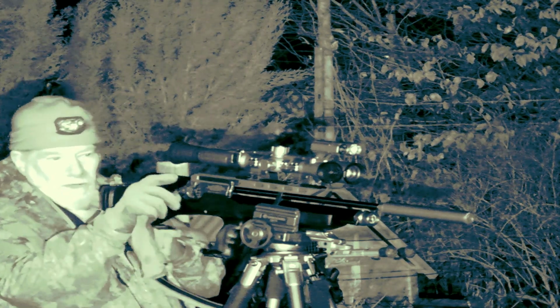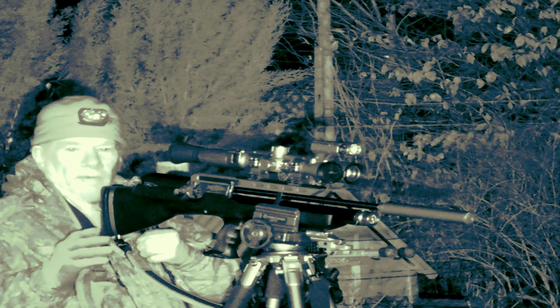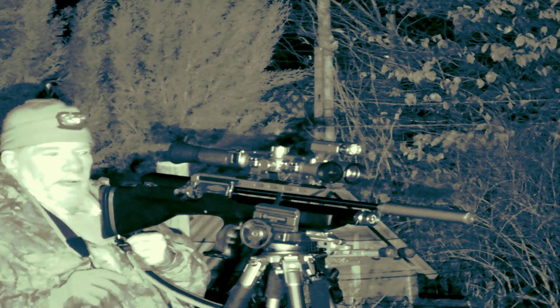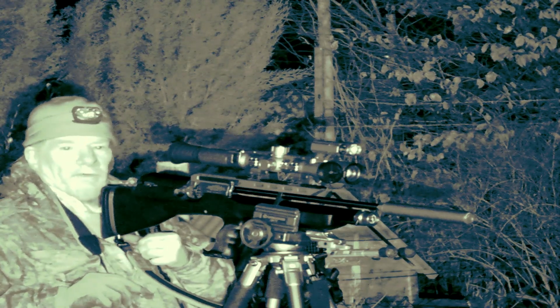Now I have seen another one which moved just before I was going to take a shot, so I'm going to give it a couple more minutes here, and then I think I'll move through the gate into the compound and target another spot that he mentioned might be a hot spot for rats.